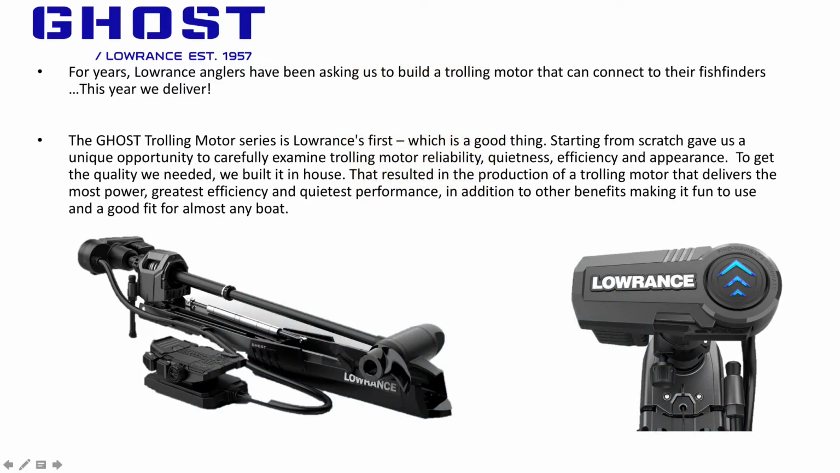Guys, let's just talk about the Ghost motor. It's there, it's on the screen. I hope you guys can all see it. I unfortunately don't know what's going on, but anyway, that's just sod's luck, isn't it?